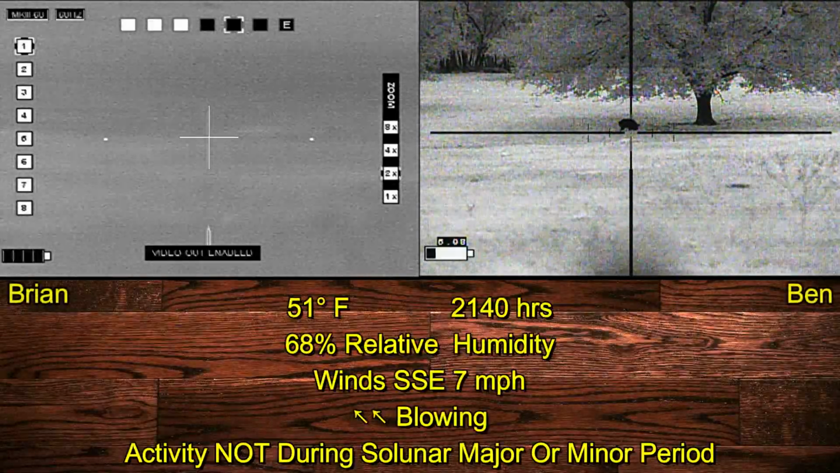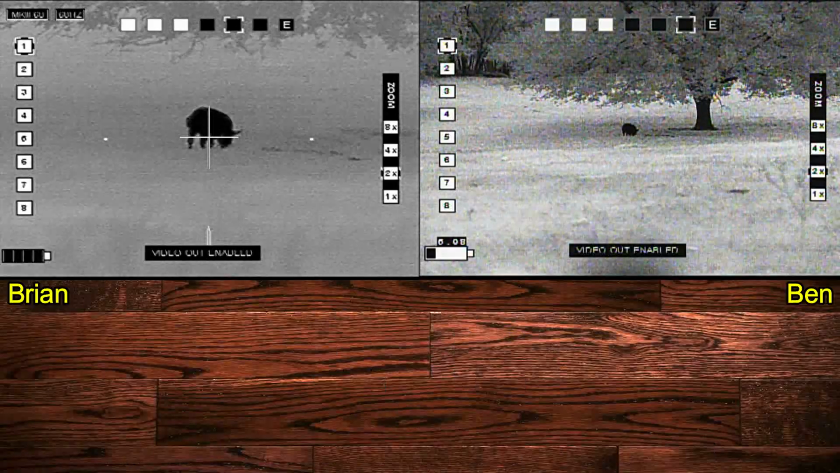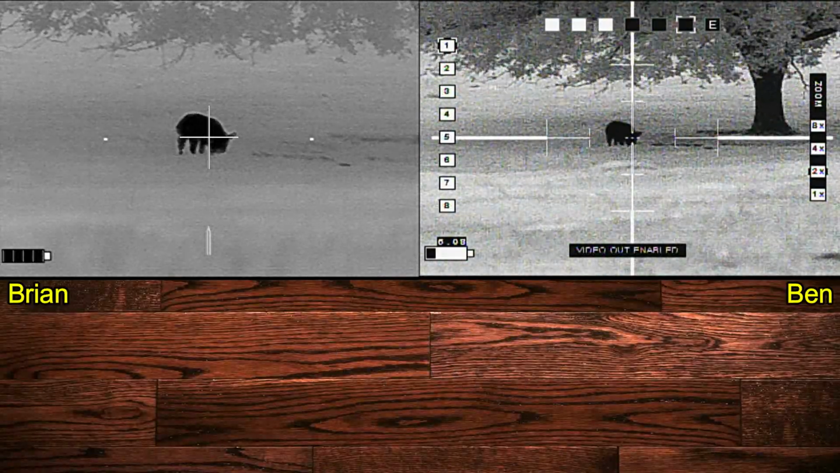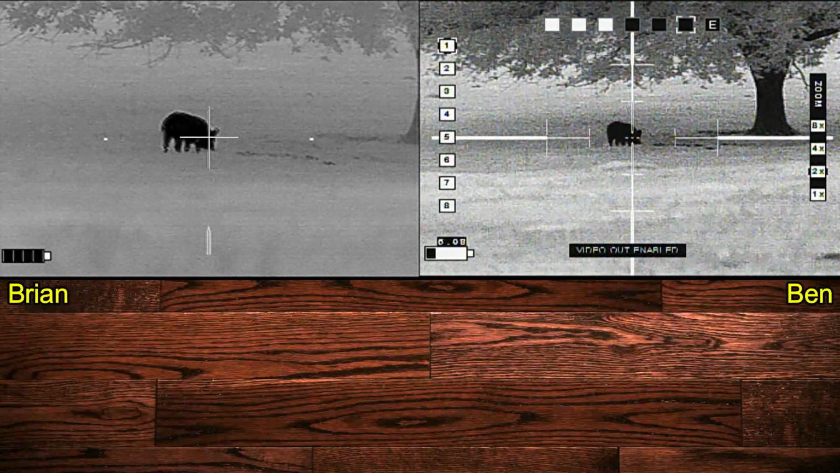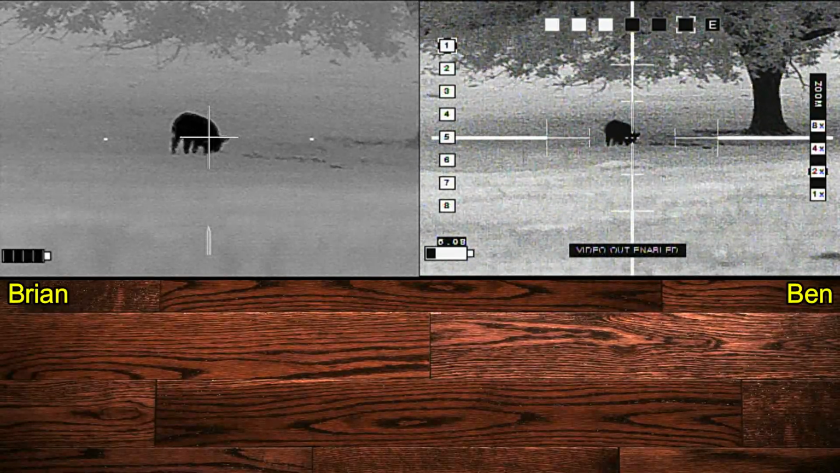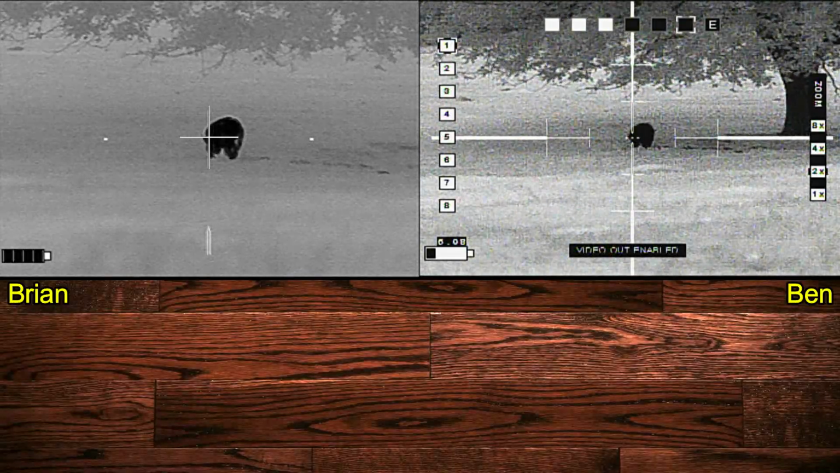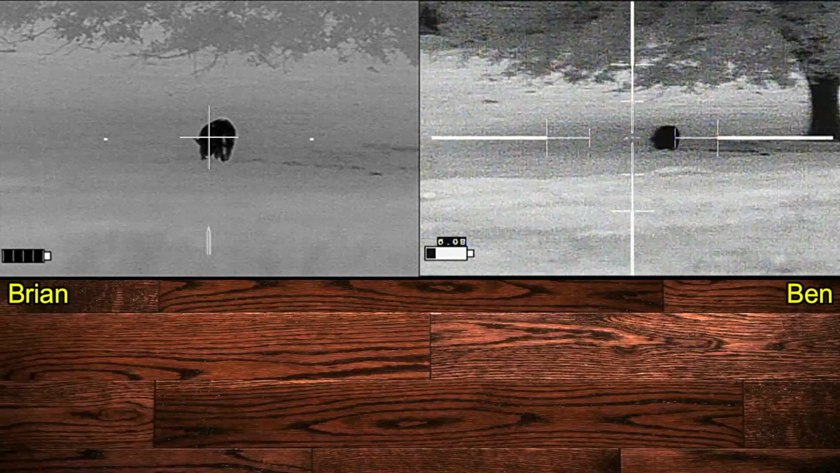Ben spied this next hog from the road as we were driving by, said, "The driveway's right here." I turned in. We came through the gate, started hiking back towards the hog, who's doing his business rooting up the ground underneath the tree. Ready, sir? Shooter is ready. Let's wait until he turns a little bit. Here we're waiting for a nice broadside view.